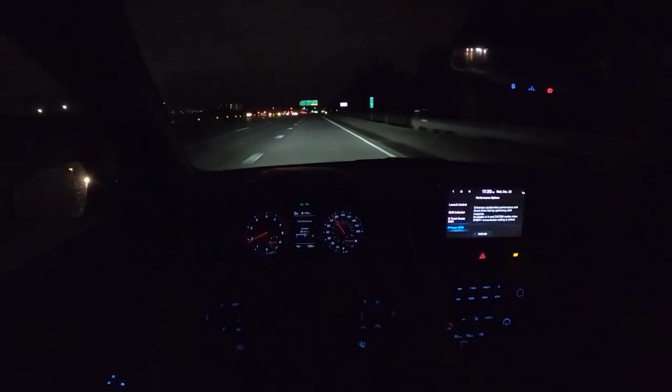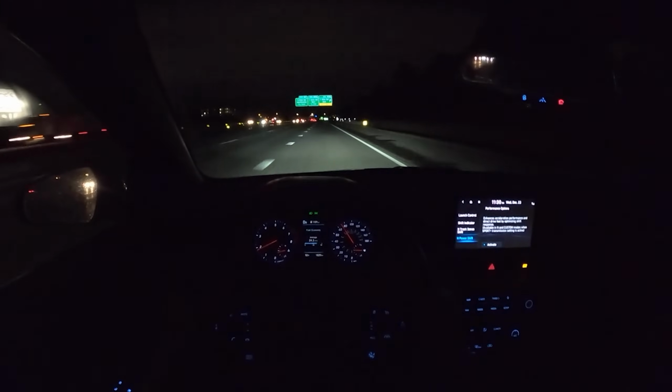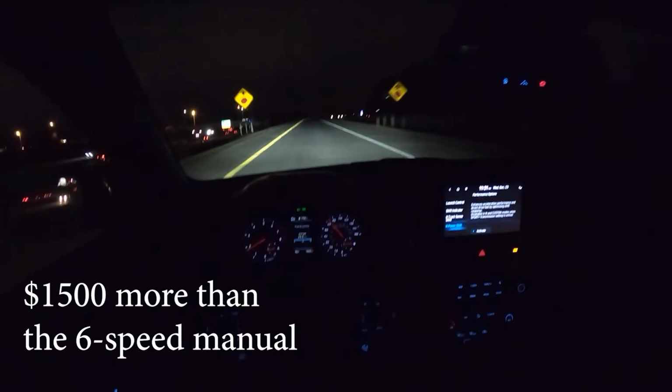One thing I've noticed with this DCT Veloster N is the exhaust isn't as loud and ostentatious as it is with a manual car. So there are some differences between the DCT and the manual. I mean, of course, the 6-speed is the more pure option. It's lighter weight, it's less expensive, but I think this DCT is worth the extra cost.